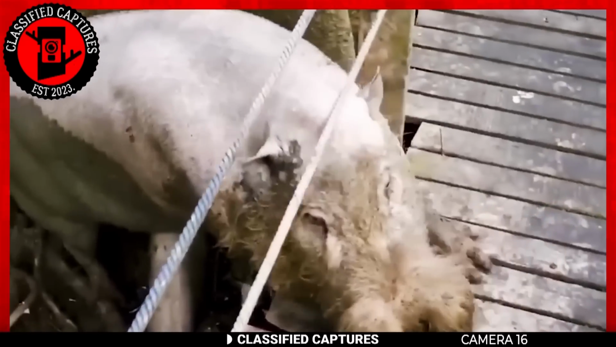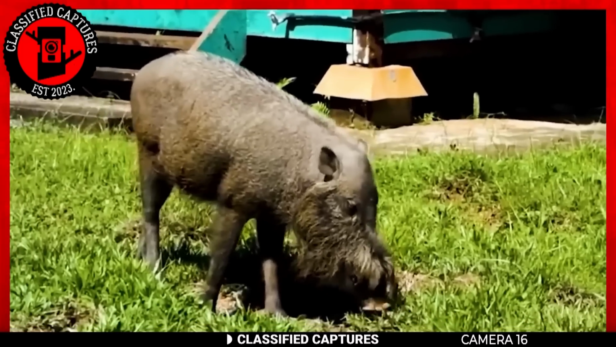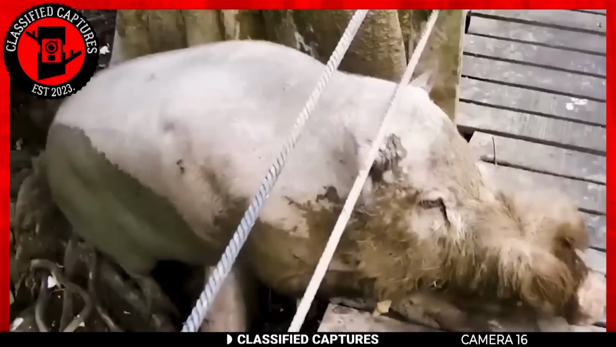Have you come across these species of pig before? What do you think of them? Will you be traveling to Asia to see them? Tell us in the comments section.